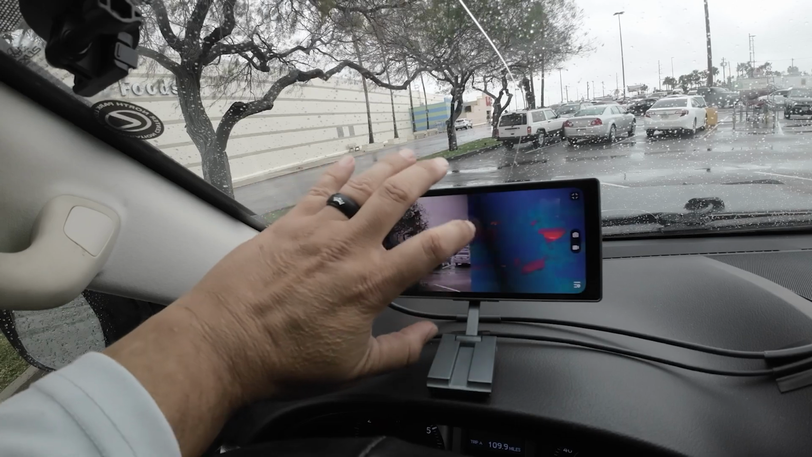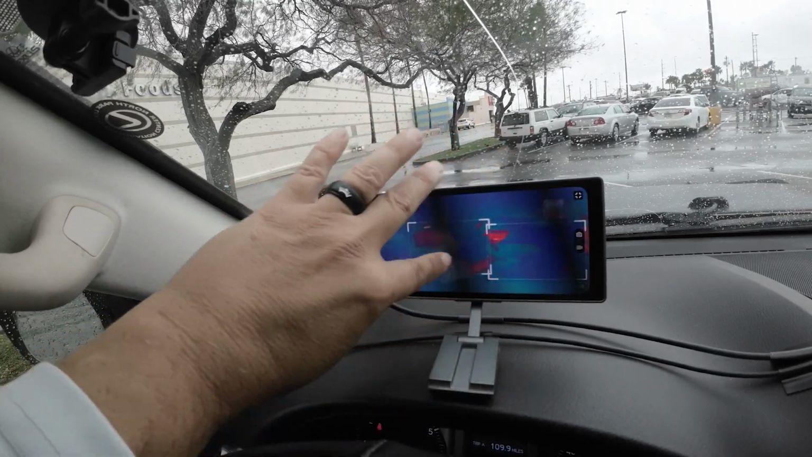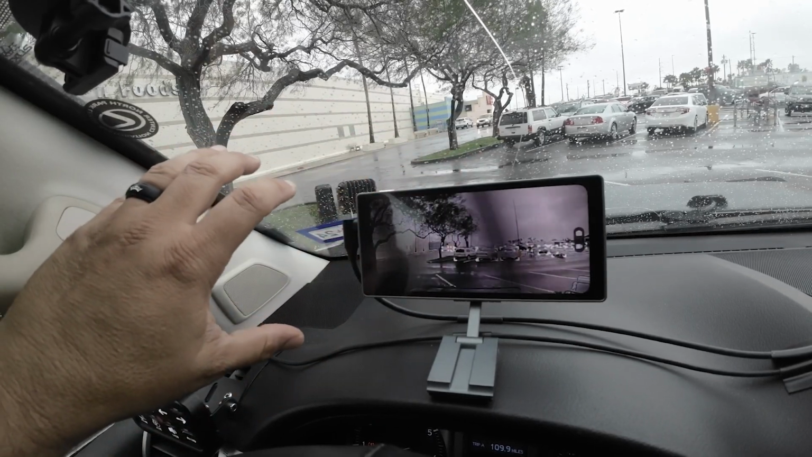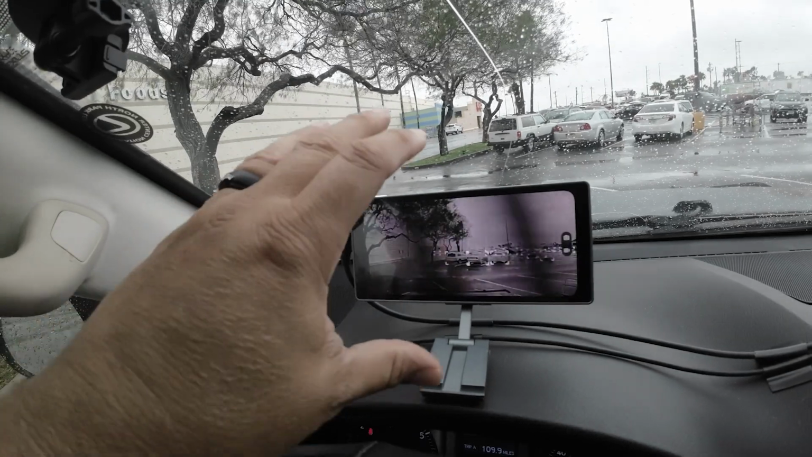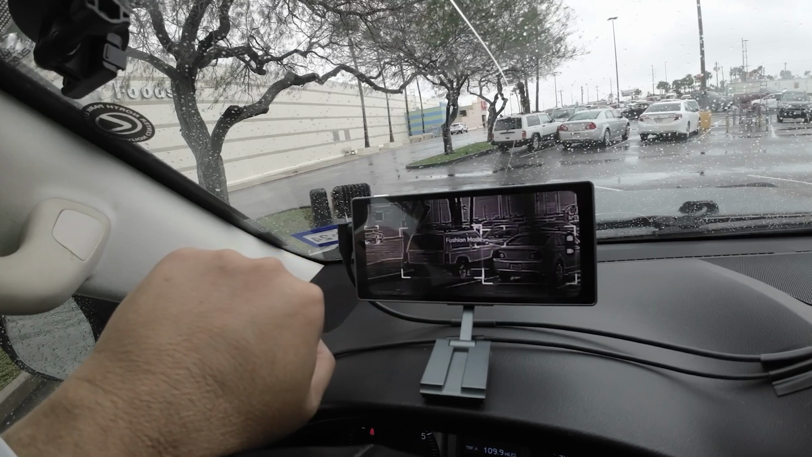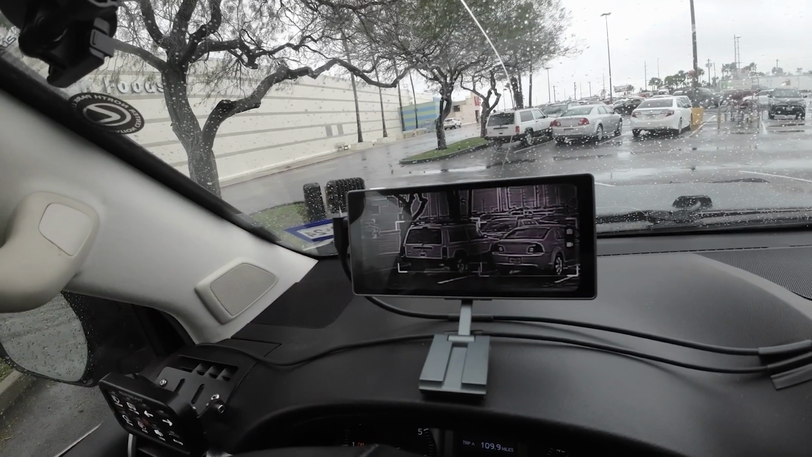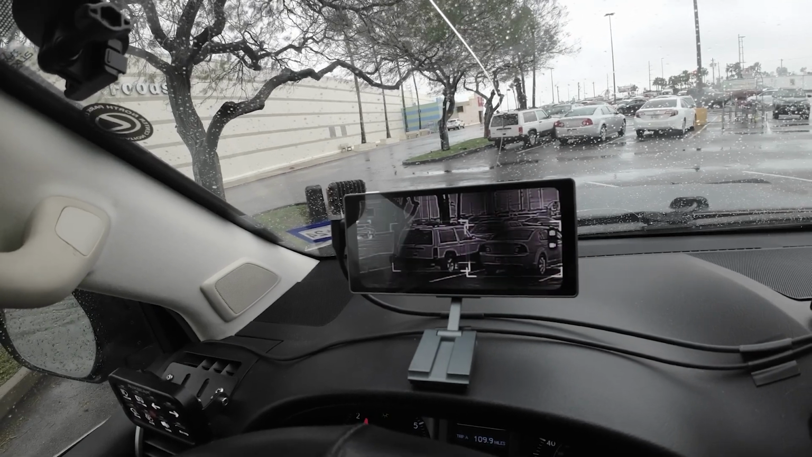All right, so let's keep moving to the right. This is auto mode. And this is visible light mode, which is the entire camera. So this is going to be more for if you want to use it as a dash cam, okay? And fusion mode, this is like an in-between, between the thermal and the camera mode, okay?